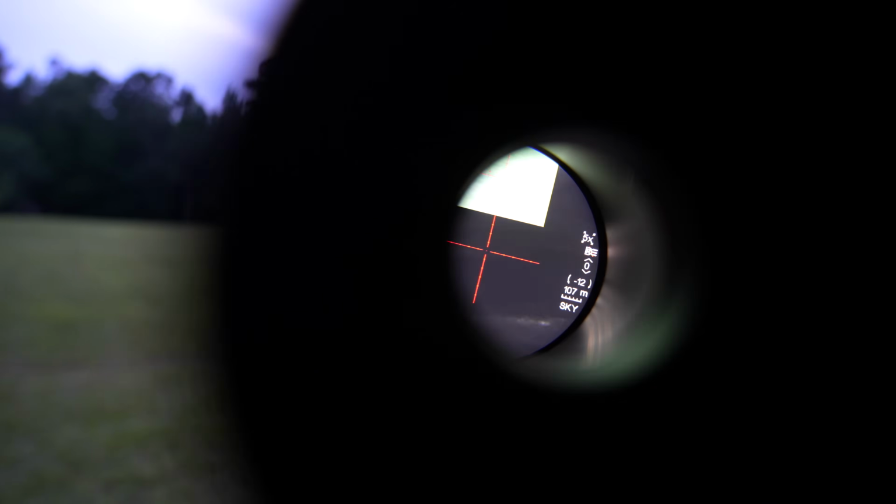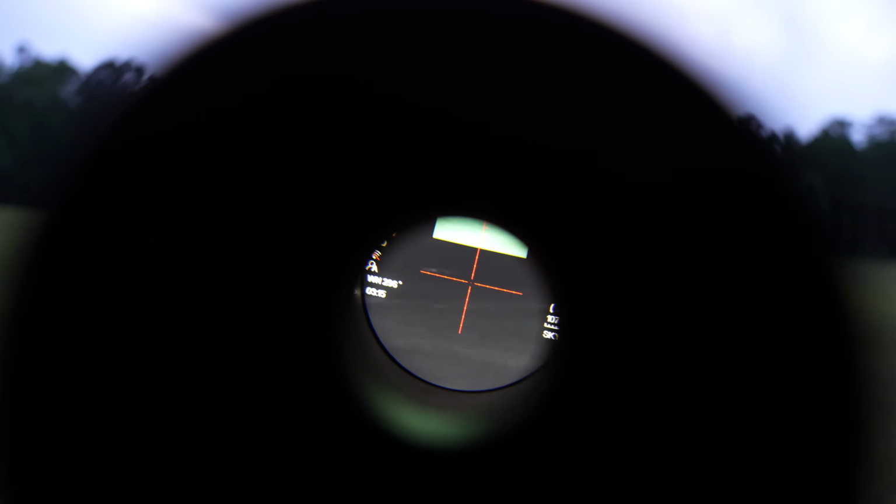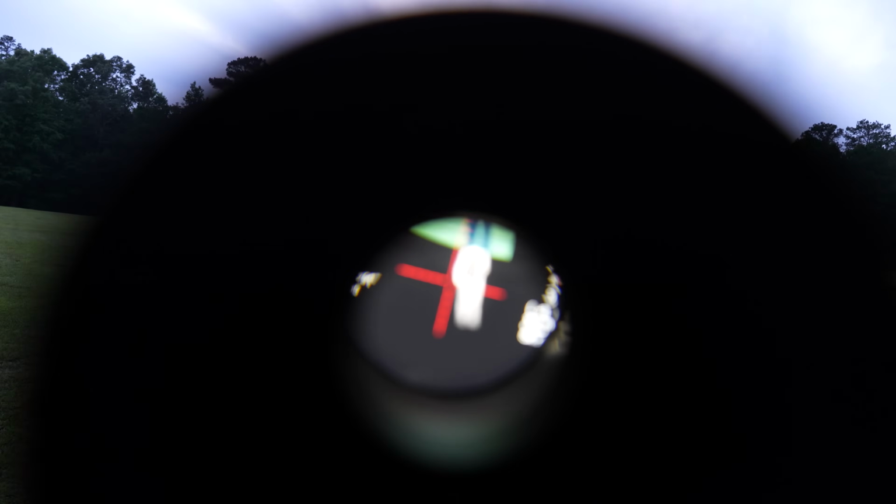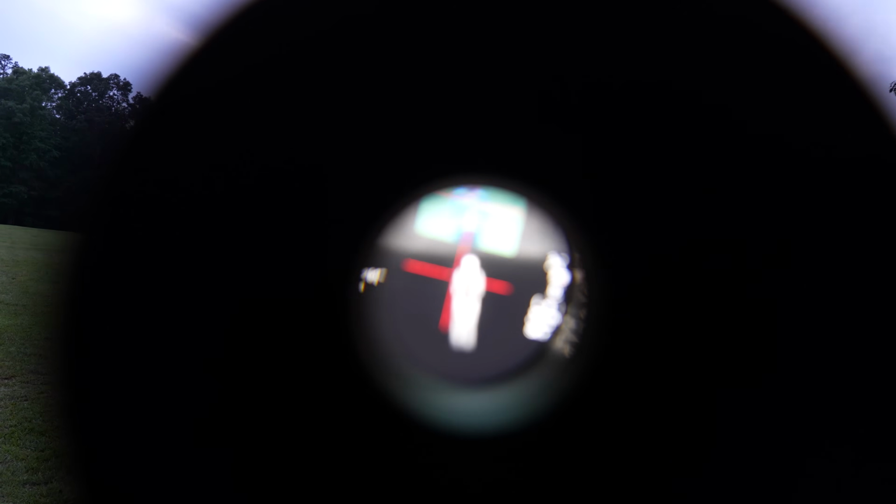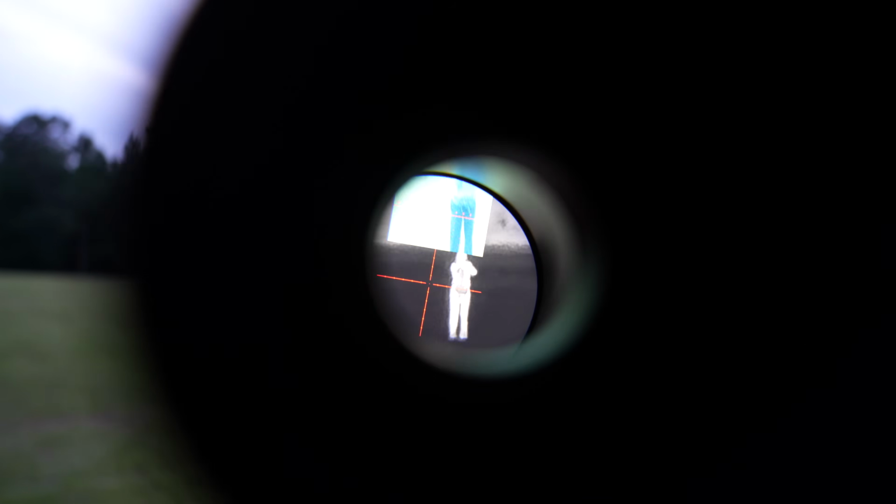Where's she at? Well, Blake, you ain't too good at that. I ain't picking her. Oh, there she is. There she is. I'm talking about like a sore thumb. And then look at that daytime scope too. Look at the top. That daytime scope is real crisp too.